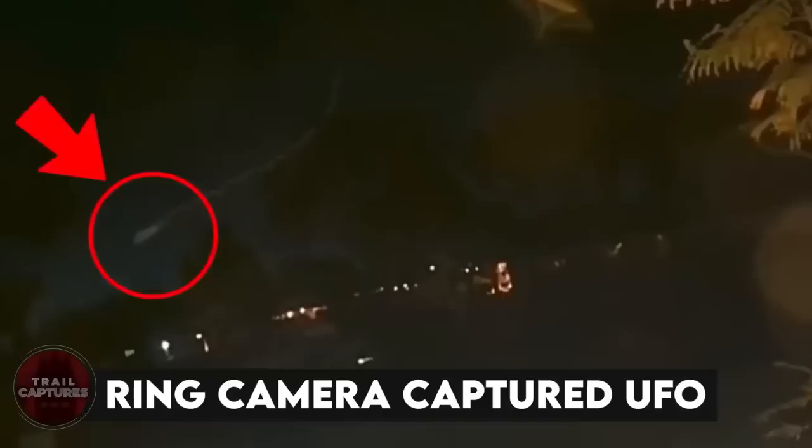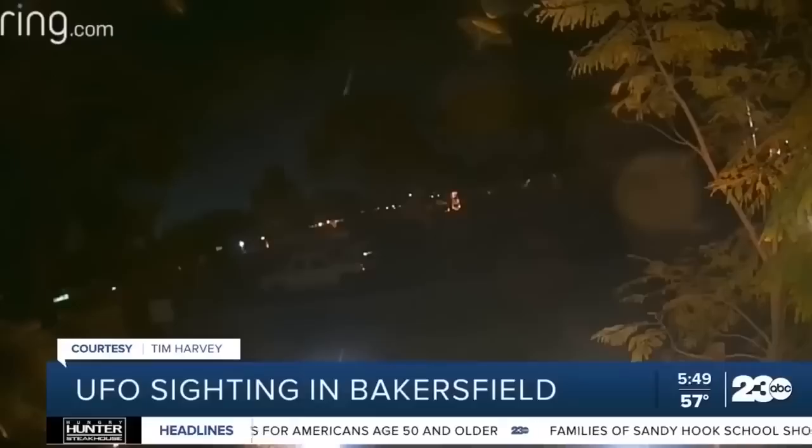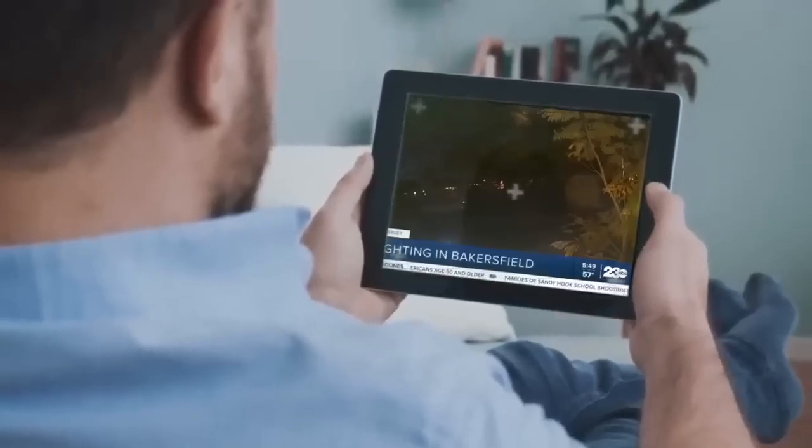Ring camera captured UFO. Did a 23 ABC viewer's Ring camera capture UFO on video in Southwest Bakersfield? A 23 ABC viewer from Southwest Bakersfield sent us a video of an unknown object flying through the sky. Bakersfield resident Tim Harvey sent us this video from his Ring camera. It is unknown to all. We do not know whether it's a creature or some cosmic object. In seconds, it just whips and leaves the tail behind.